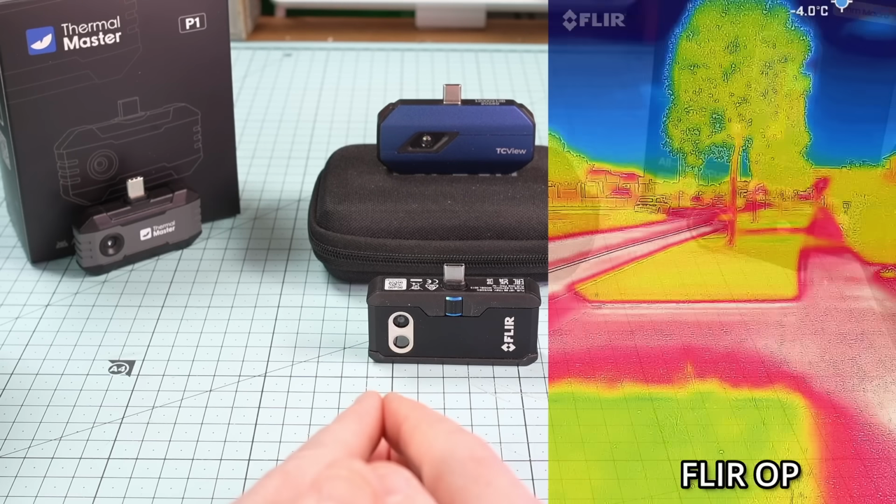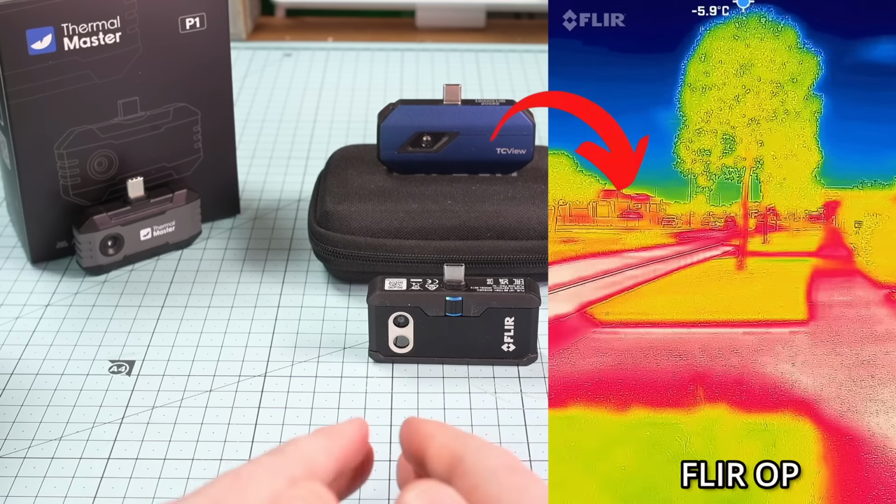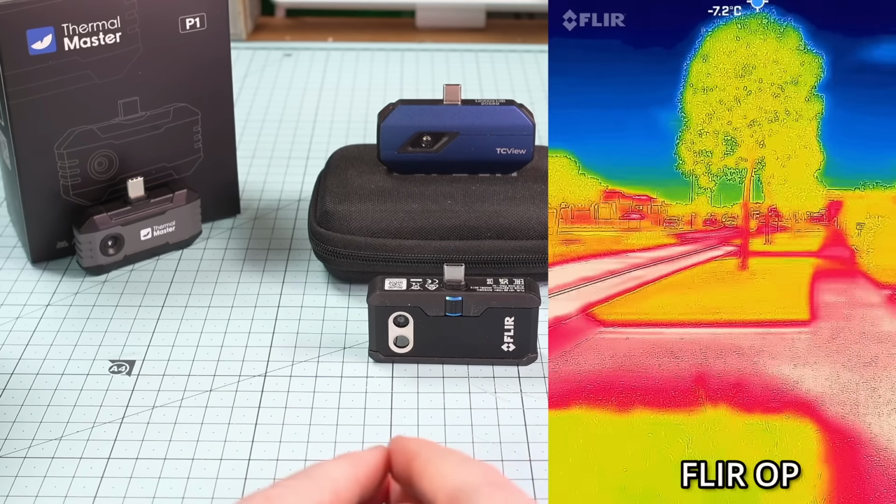First up, the FLIR, very simple image, detecting the hot roof in the distance, but the lack of variation is pretty obvious. Everything's either hot concrete or cool vegetation and nothing in between. The P1, really impressive, same hot roof, but now we can specifically see which parts of the building are the hottest and which aren't. Tons of detail, again, for $100, just crazy value.